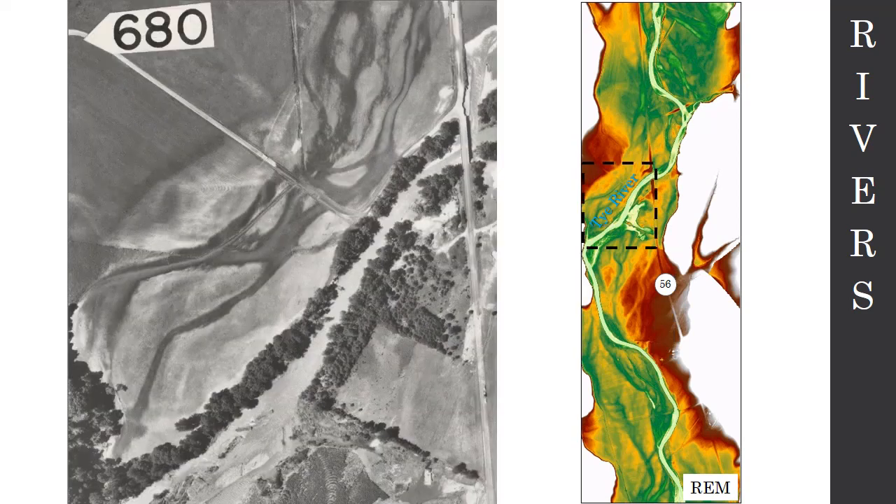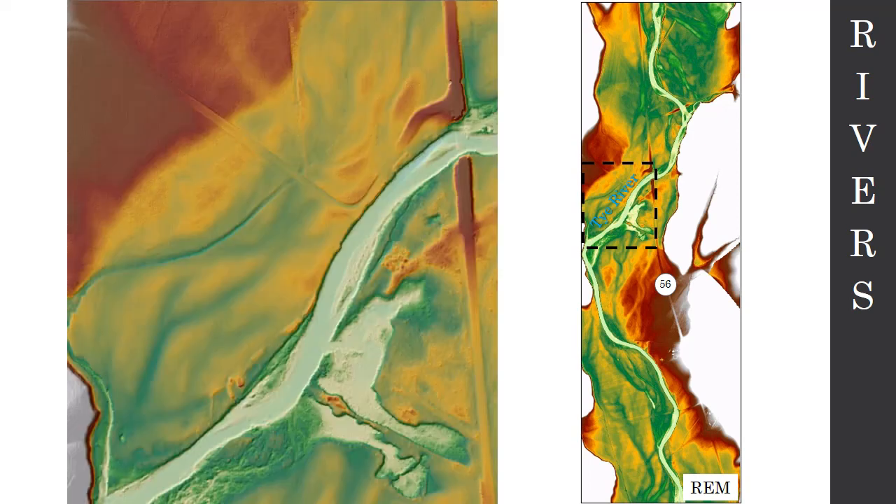There's a reason why they did that, is because they were slightly lower. They were basically forming the equivalent of oxbow lakes that were temporary and that dried up. But that's why they did that. These are geomorphic features.